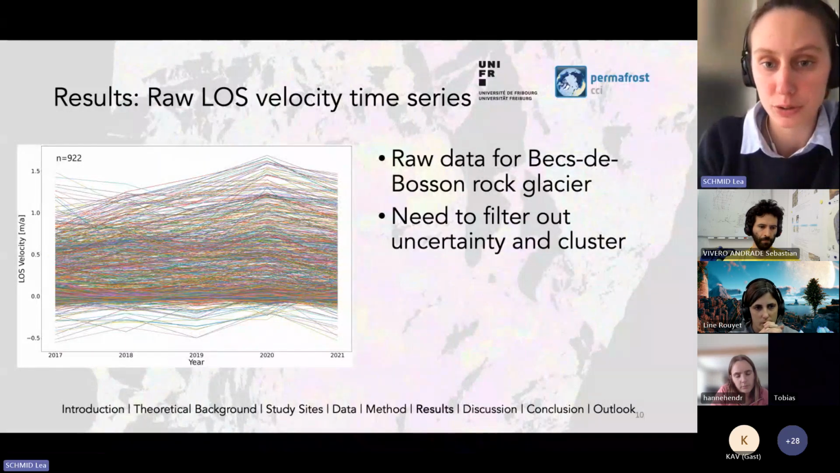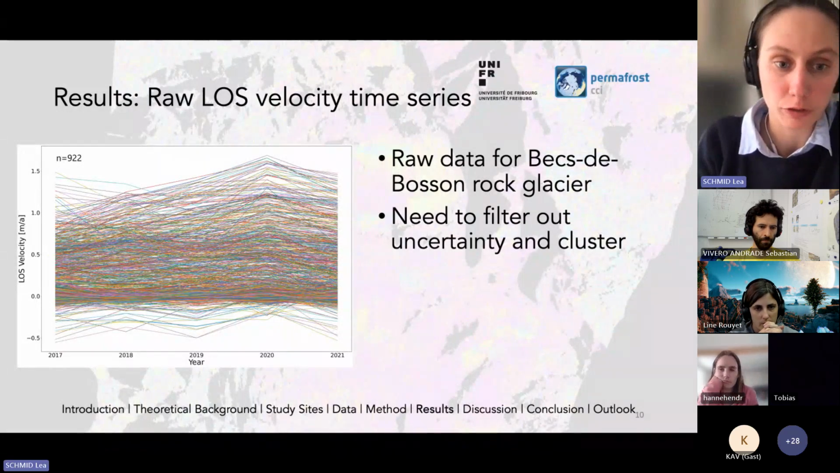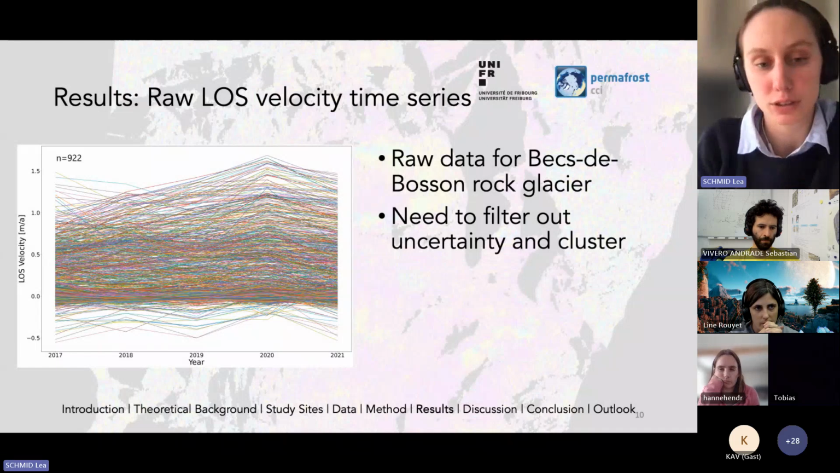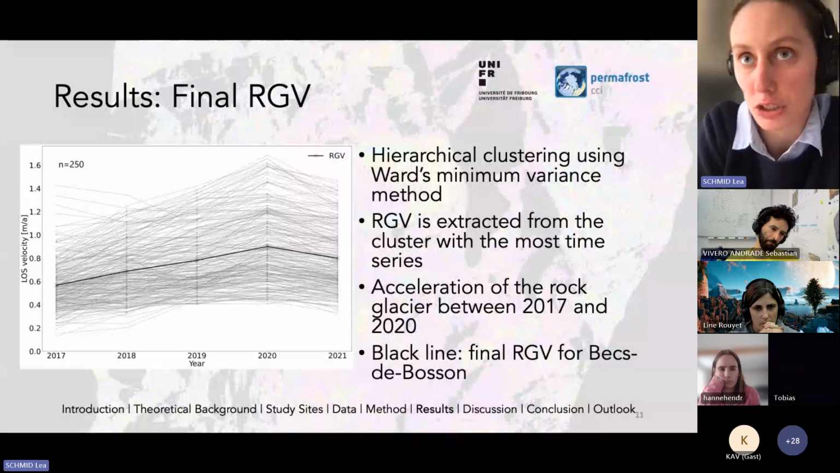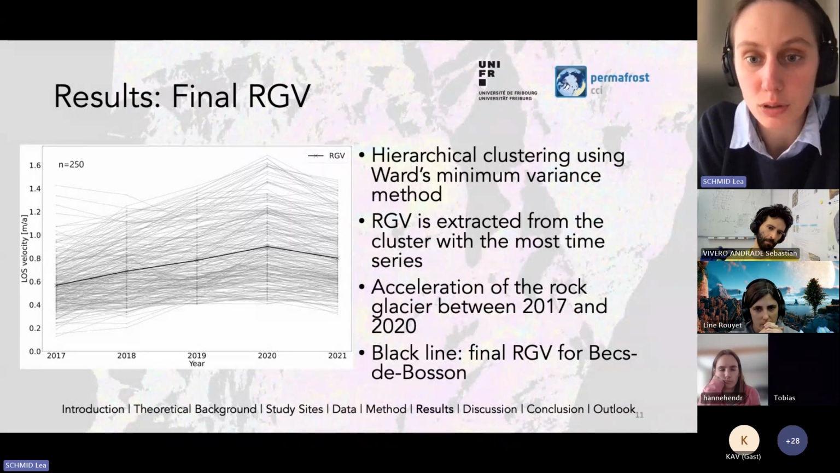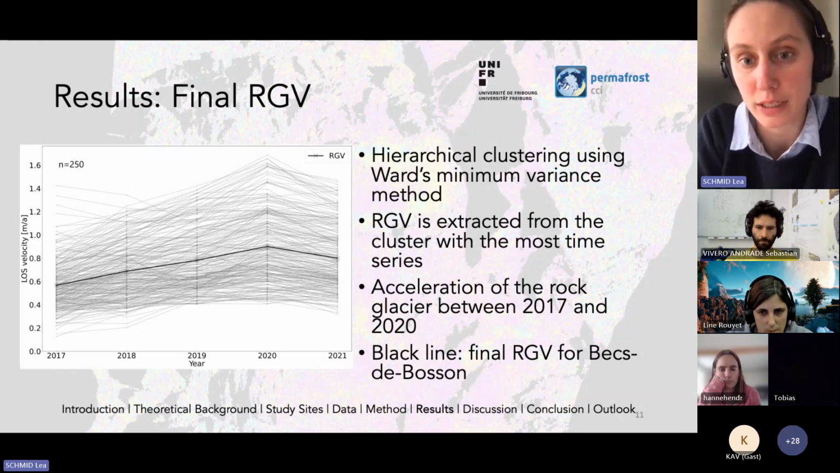And after filtering out the uncertainty, which we put at 0.4 meters per year, and clustering time series, we get this image here. And this is my final RGV for Bec de Bosson Rock Glacier. This is based on the 2 clusters with the most time series. These clusters are generated using a hierarchical clustering of Ward's minimum variance method.